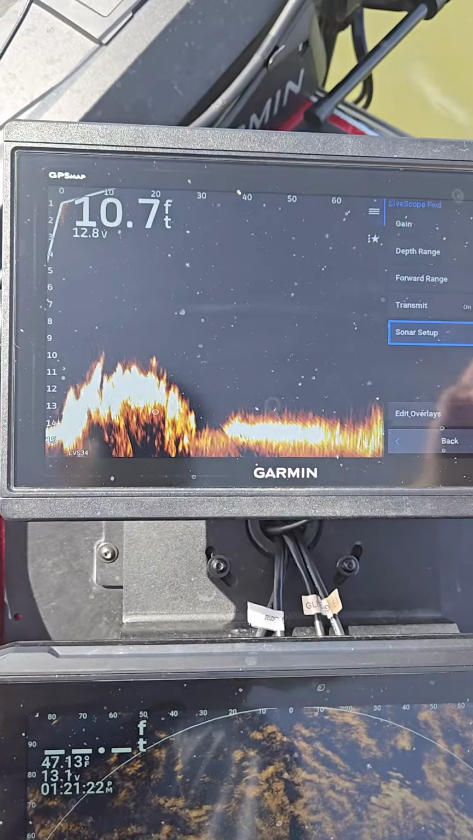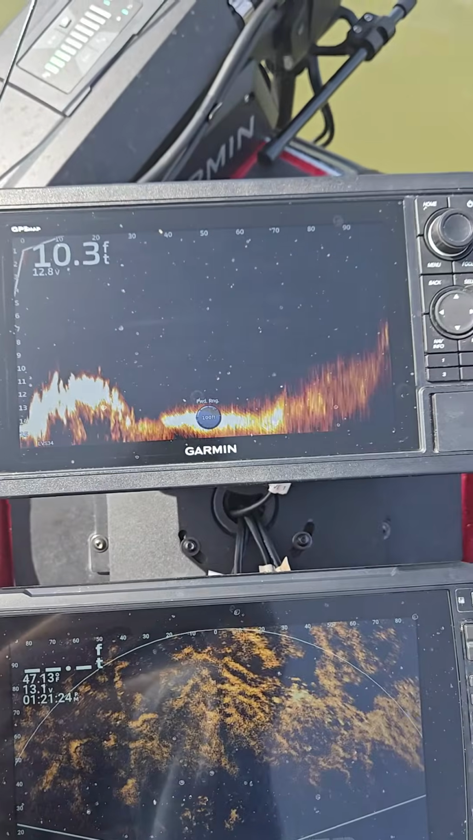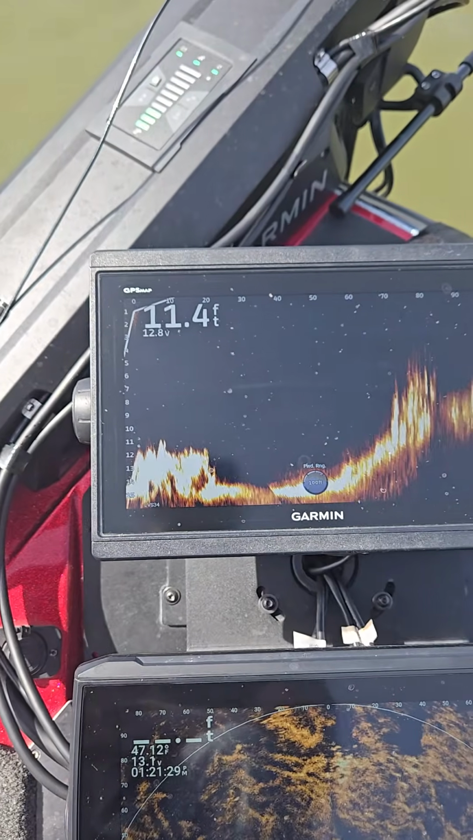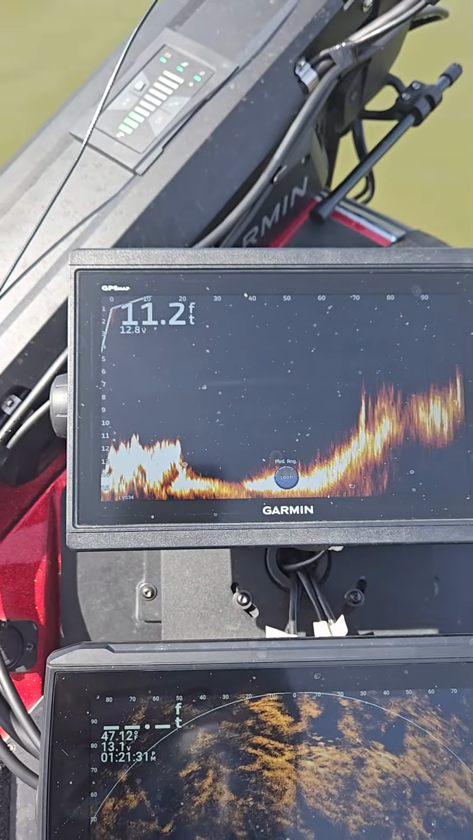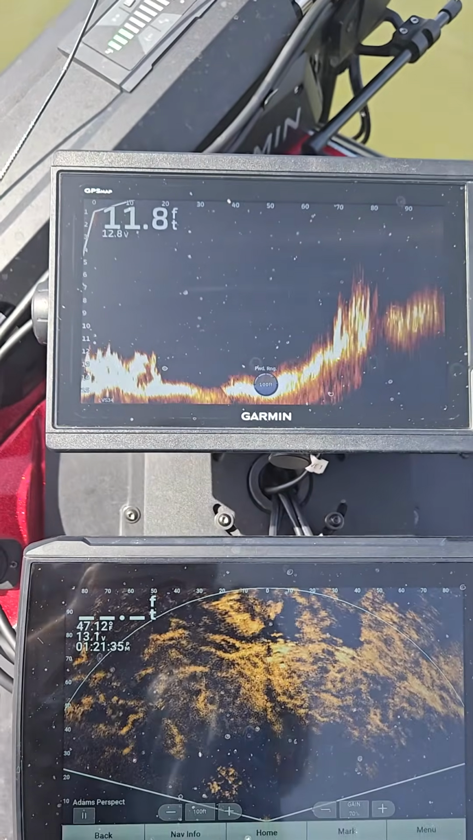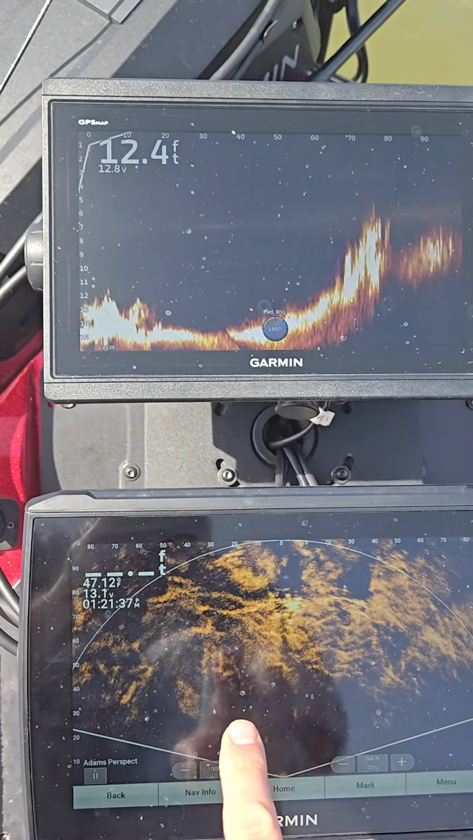I've been having pretty good luck with these settings. I play around with them, switch them around different lakes. But this is, for me, I can see my bait. I can pick it up out to 90, 80 feet. See that jerk bait coming in, and here's some more fish here on the 106. But I'm gonna get back to